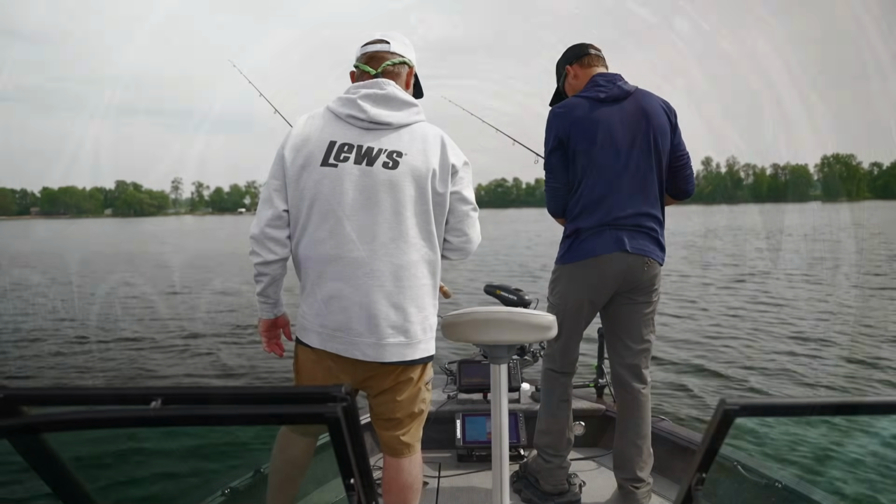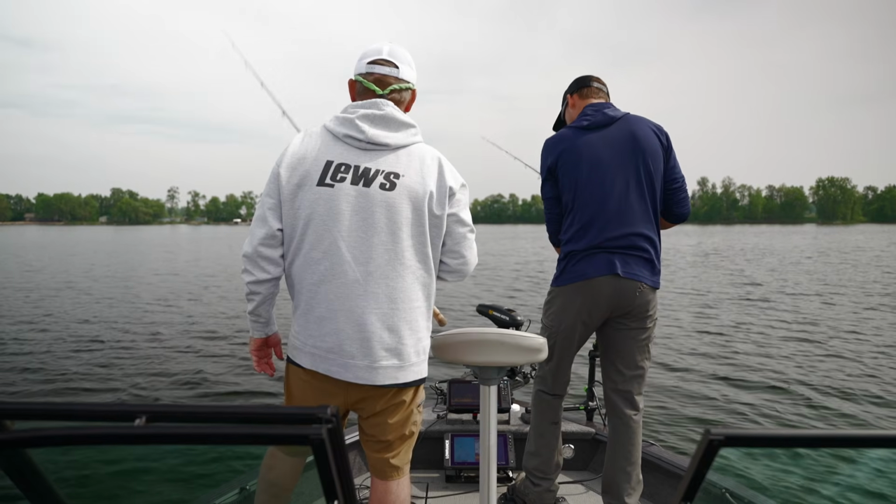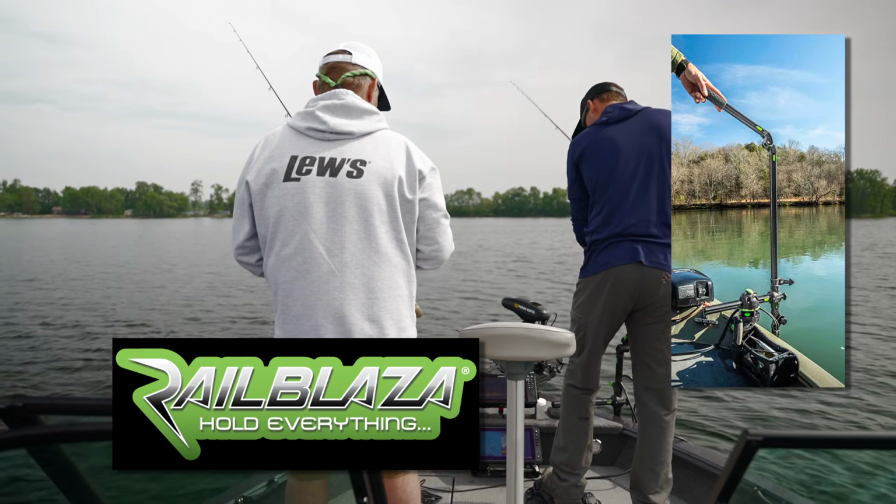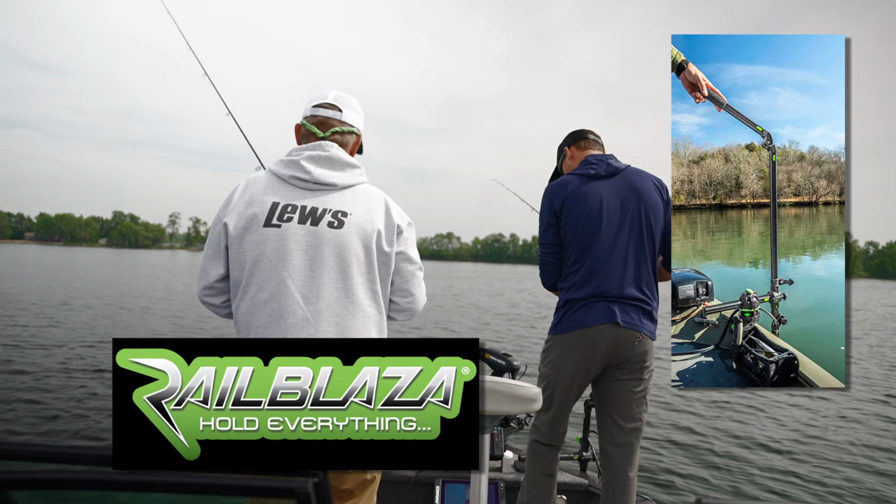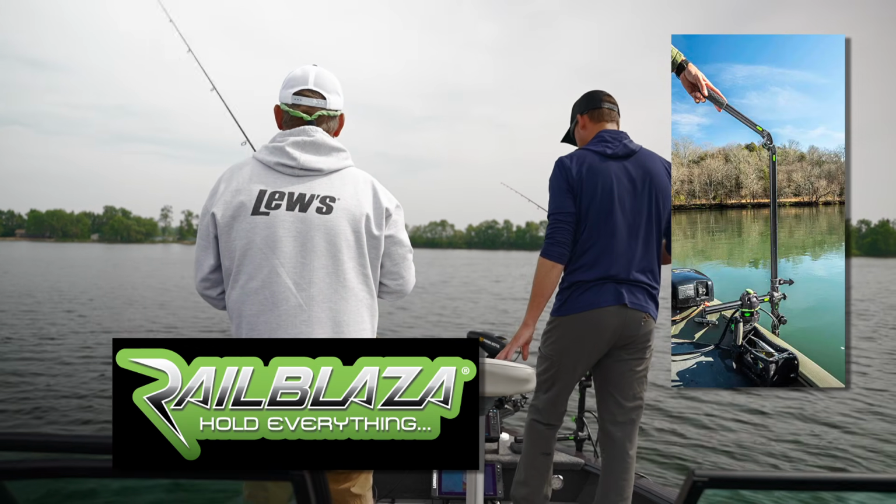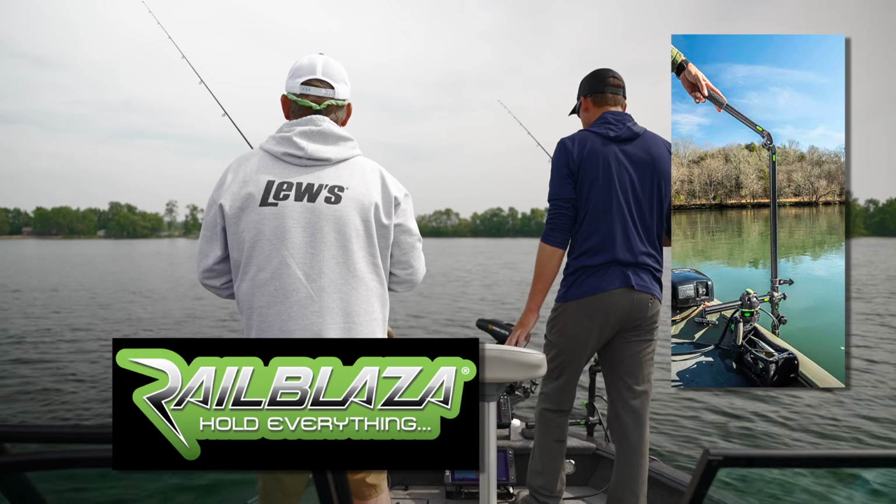And one of the things that's helping us with our forward facing sonar is the transducer mount pole that we're using. We're using Rails Blaze's Hex Live Pole 60. It does a great job for allowing Levi to scan left and right and see those fish.